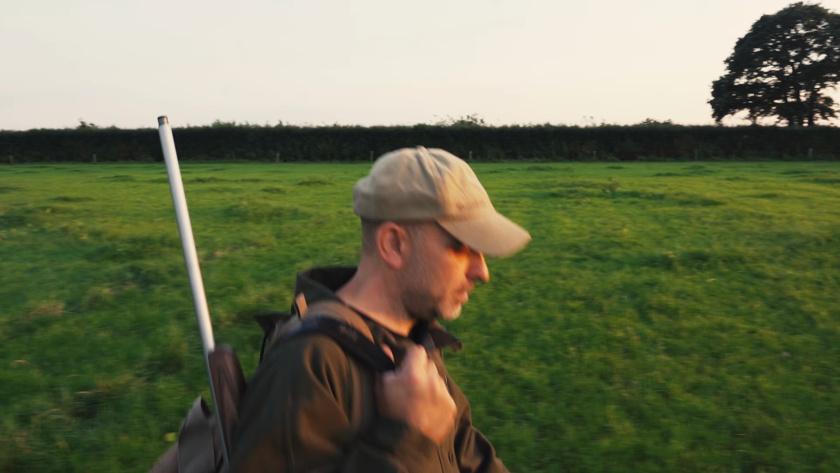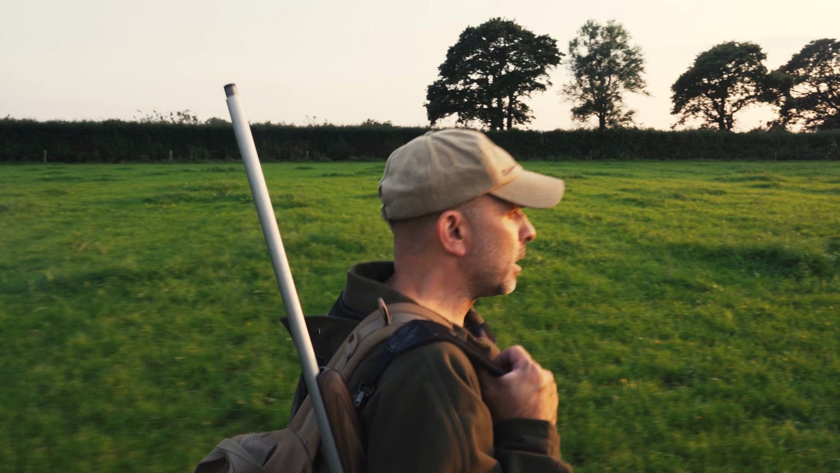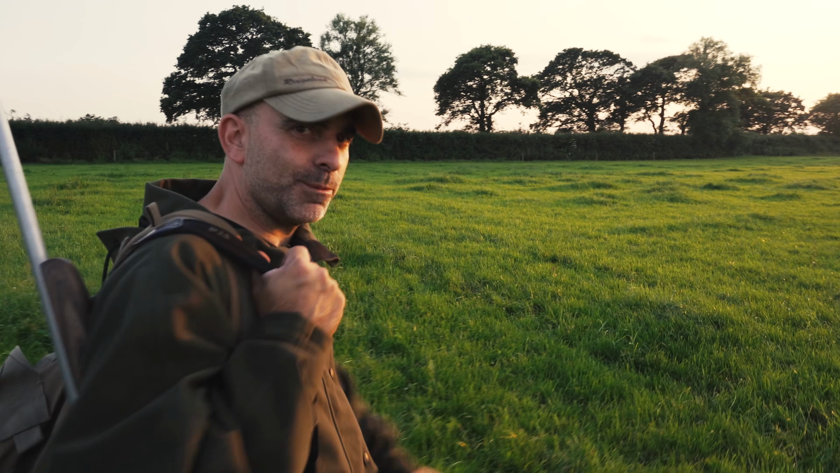It's a lovely evening this evening. It's been raining earlier. We had about an hour of rain, but that's dried up and the sun's come out. So yeah, it's a lot better now. I thought it was going to be a complete washout, but